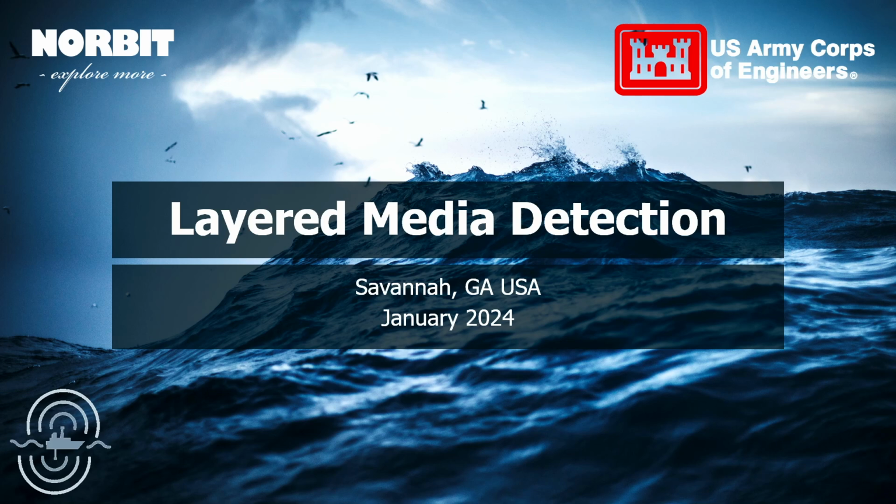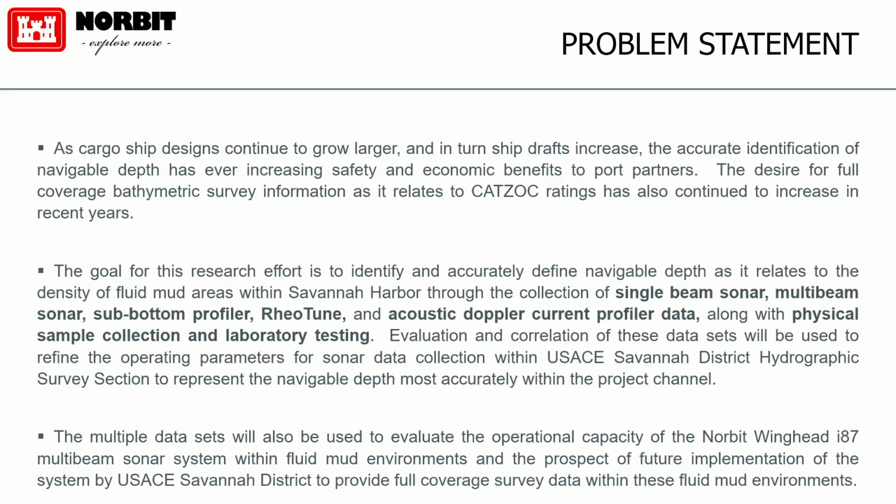What we're going to present here, I feel like, is an industry first. This hasn't been done before, to my knowledge, and I think this could revolutionize, or at least change, the way we deal with dredging and liquid mud environments. Fluid mud. So first, the problem statement.